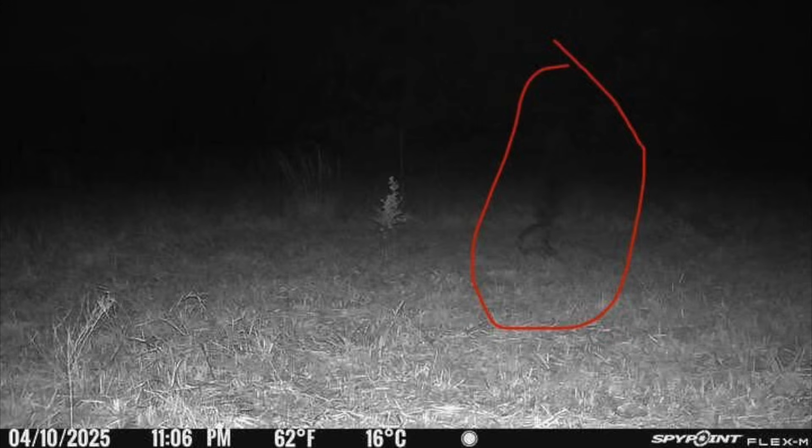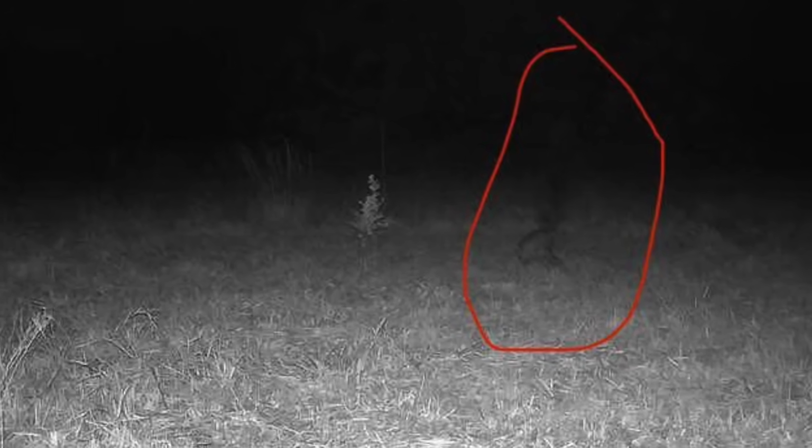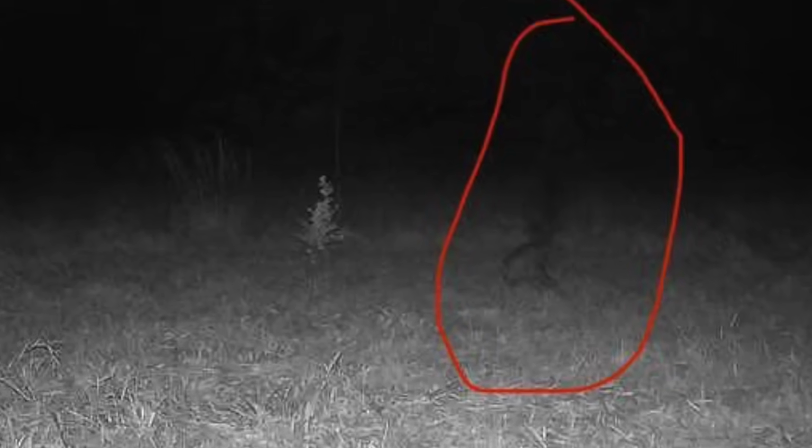Our viewer continues, the figure is at least 7 feet tall based on the surrounding vegetation. But a really creepy part is that it only appeared in this single frame, nothing before, nothing after. I've shown it to other hunters in the area who say they've experienced weird things on nearby properties too. Equipment going dead, strange sounds at night, and areas where animals refuse to go. Now that part is weird to me.